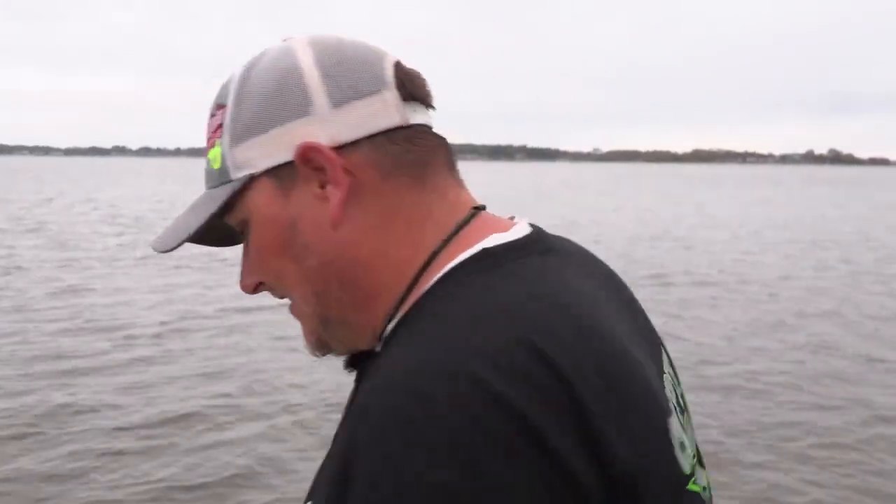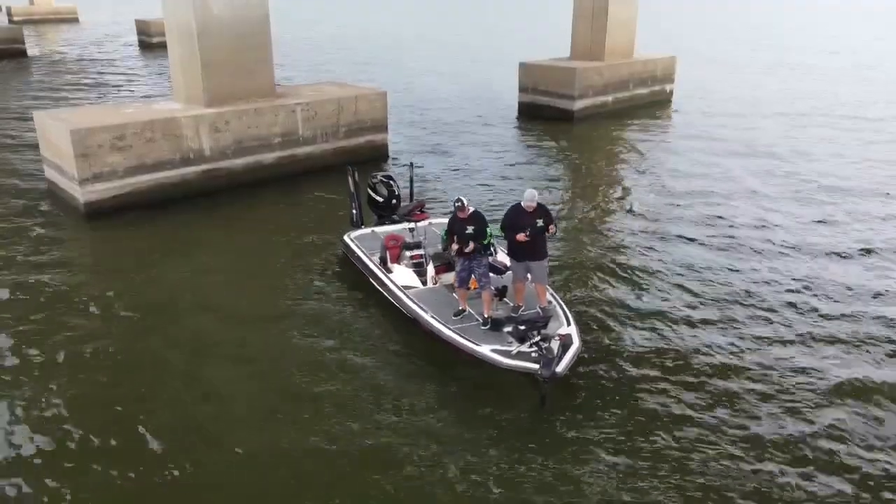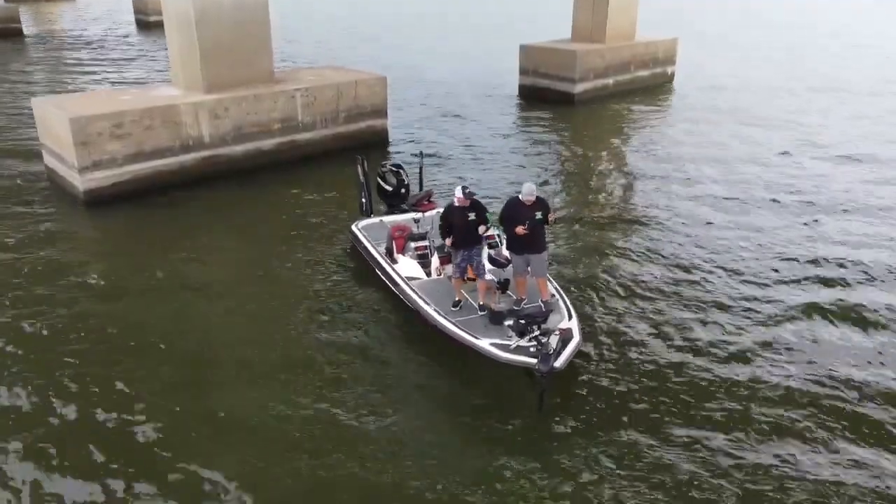Never overlook a brush pile that's empty. Don't forget about it because at some point in time in the day, the fish will be on it. So that's usually what we do, kind of the rule. If there's nothing on it, come back to it and look at it later in the day and there'll be fish on it.